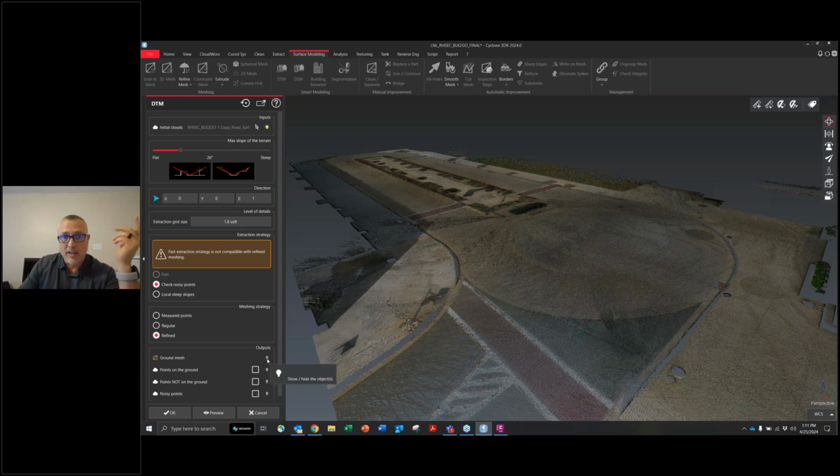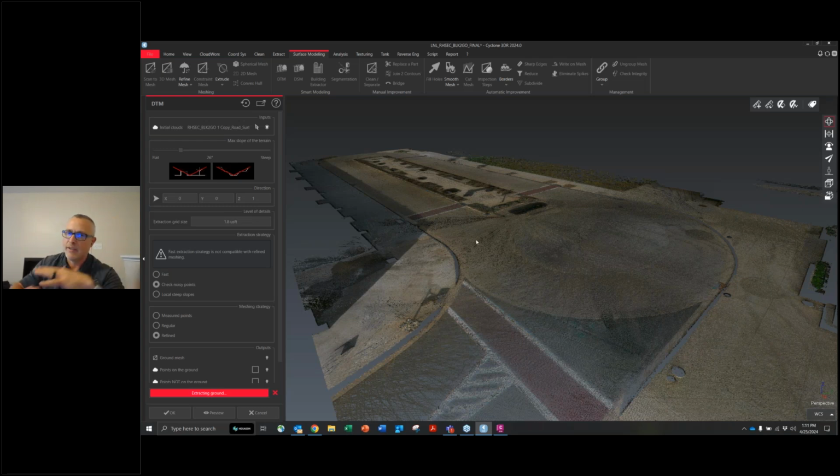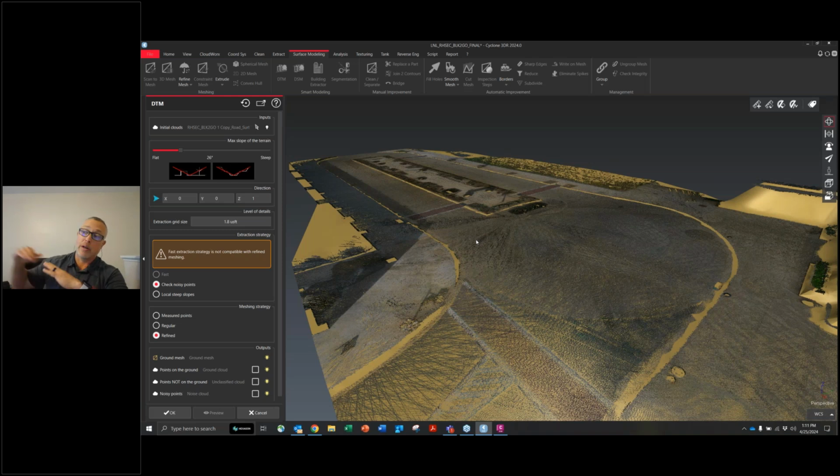And the great thing about a lot of the tools in Cyclone 3DR is you have a preview button. No matter what, I highly recommend doing previews, because you might go through some of these settings a few times. Especially if you're in an area with a very steep slope, you might crank this up to maybe 40%. Right now I've got it at around 25 or 26. There's no set rule of thumb on that. Just take a look at your data set. If you're trying to create a mesh on the side of a hill, you might want to increase that.